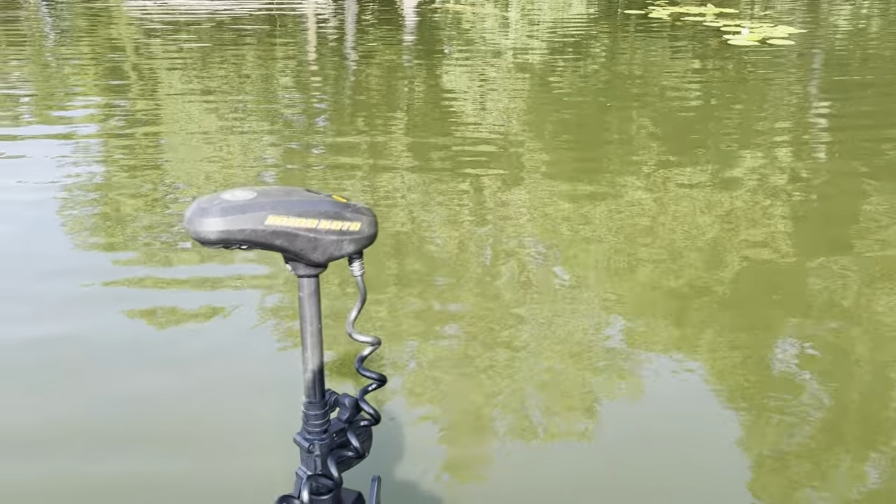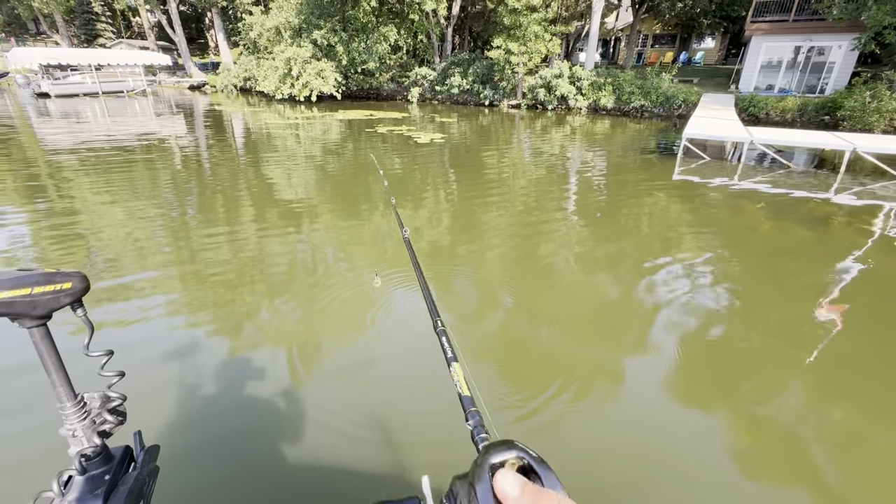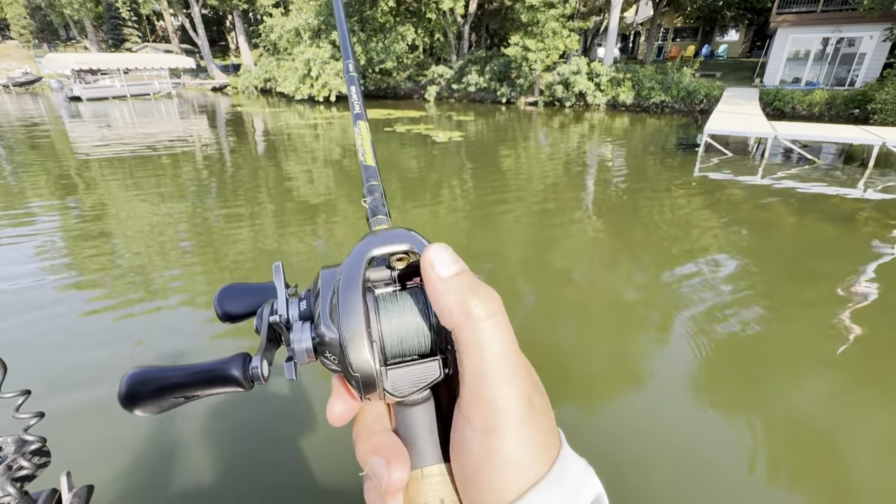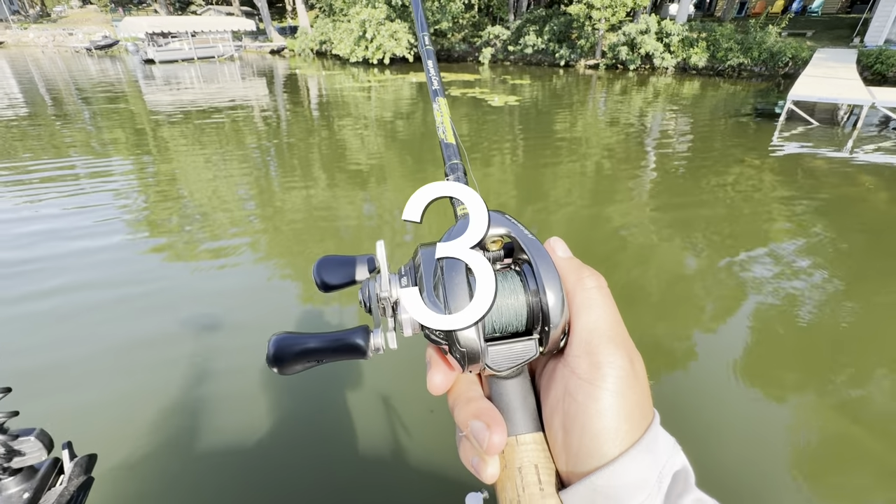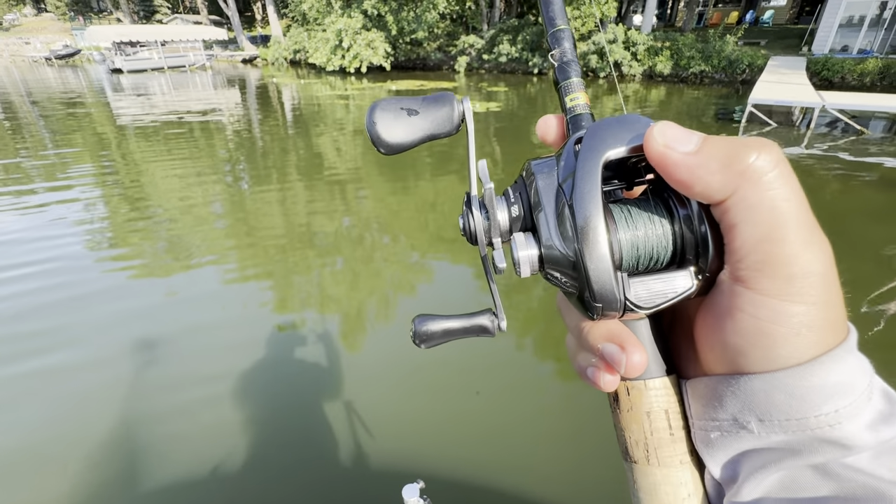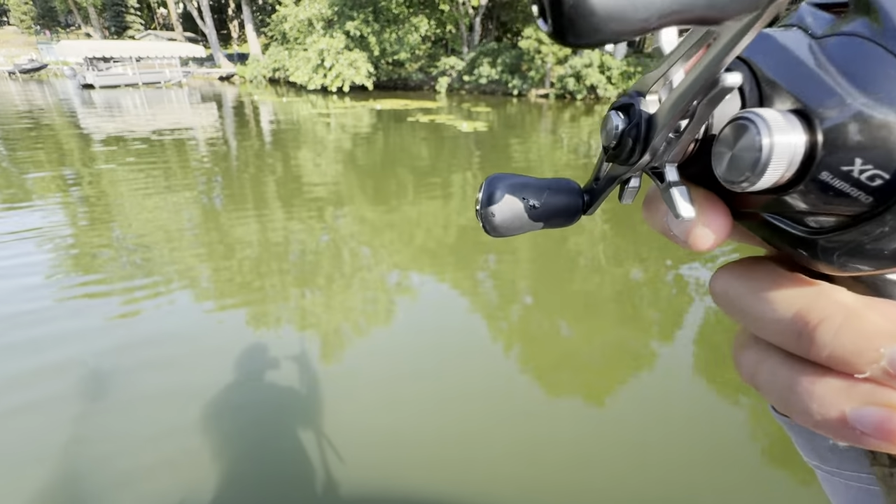Always target that. And one thing that I really encourage everyone to do is as you cast it, for example, let me do a wide view. As I cast it here, just let your spool go down with the bait. Let it sink 2, 3, 4, 5, and click it. It should be hitting the bottom already, and you can feel contact right there. So that's one thing I encourage everyone to do as well.